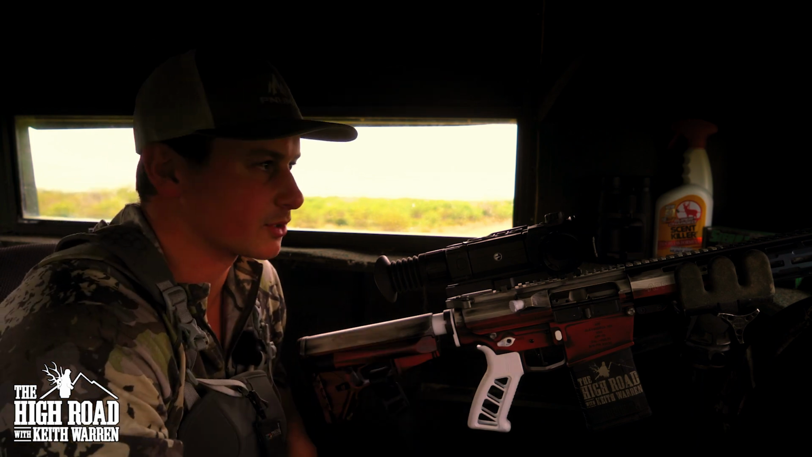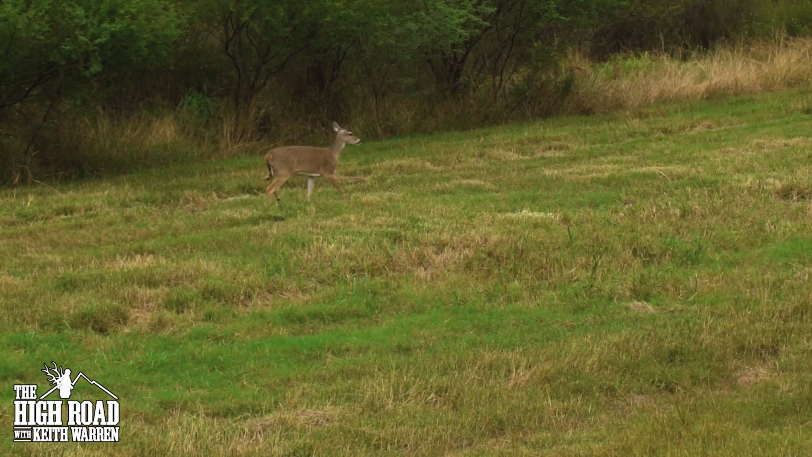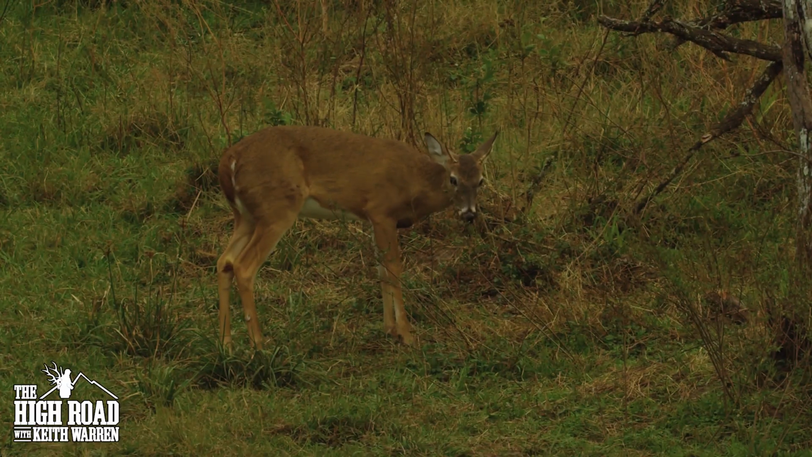It's a cow. Thought it was a pig. We're good. There's some does coming in. They got a good amount of does here, but they've got a lot of bucks, like more than you would think. There's a smaller buck.